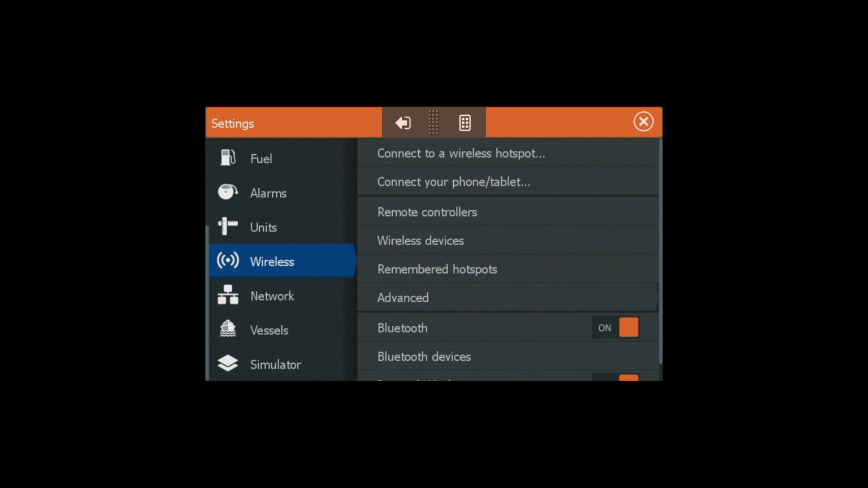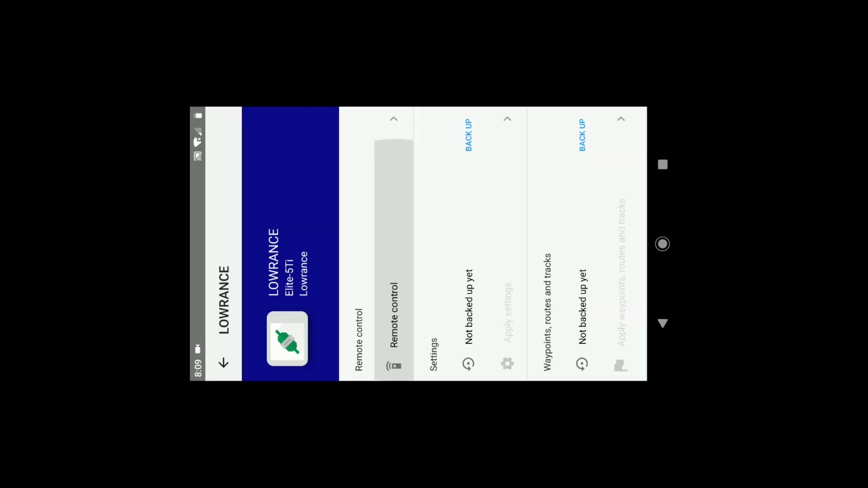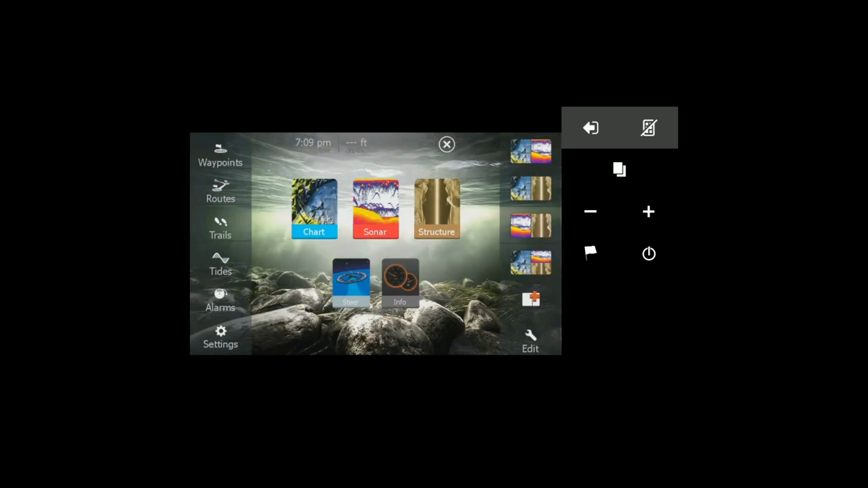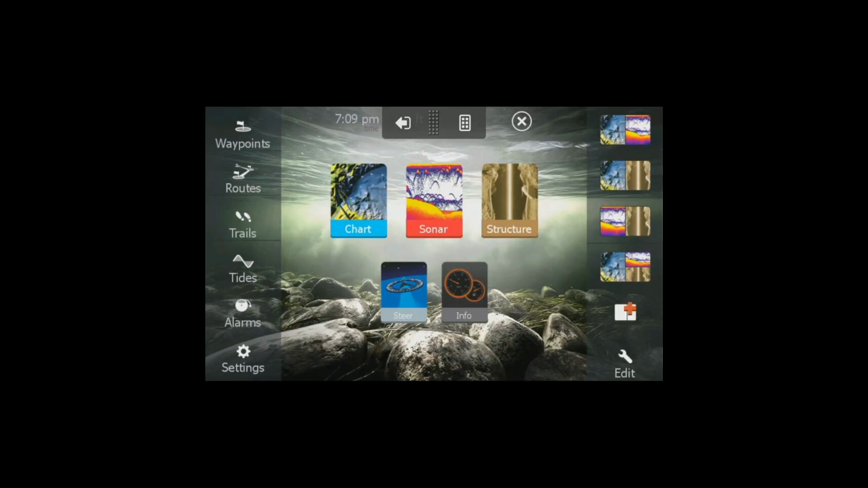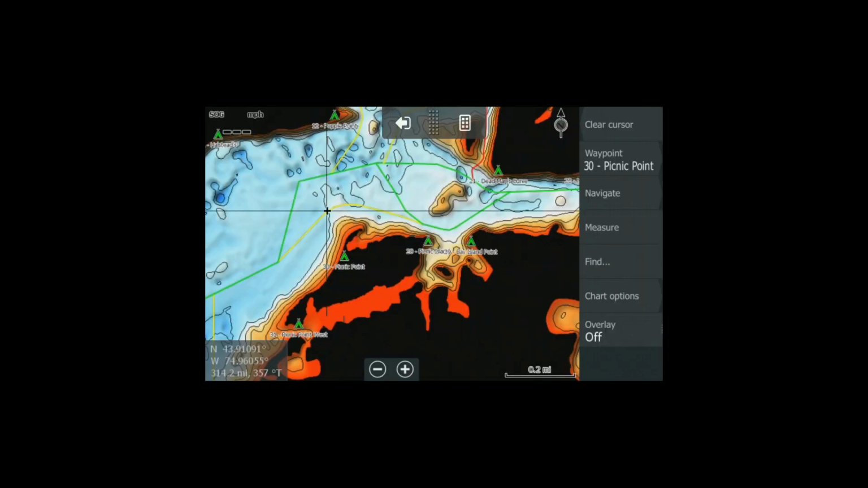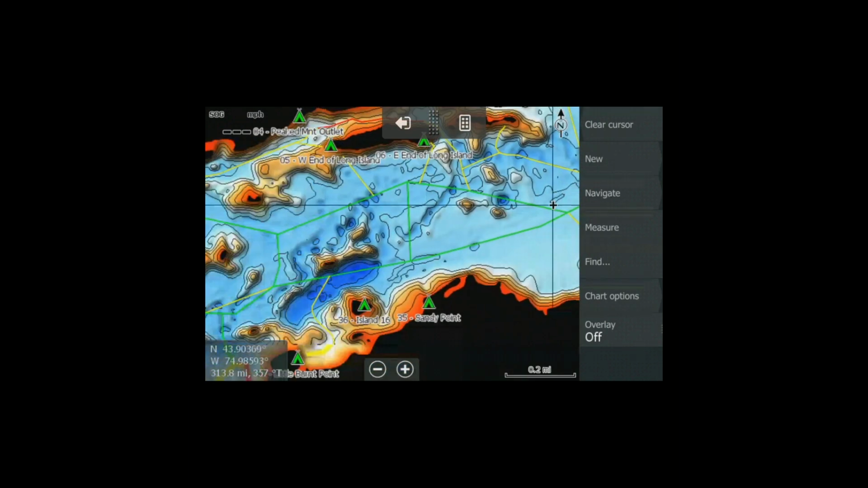You turn on the Wi-Fi on your phone and connect directly to it using that password, and now you can remote control the unit. And again, you have the back button here at the top too. It logs you out of the app, and you connect back up. Go back out to the main screen, and then you can choose from here. So again, going back to the chart, where we left off from before is now shown on my phone, and you can remote control scan around the chart.